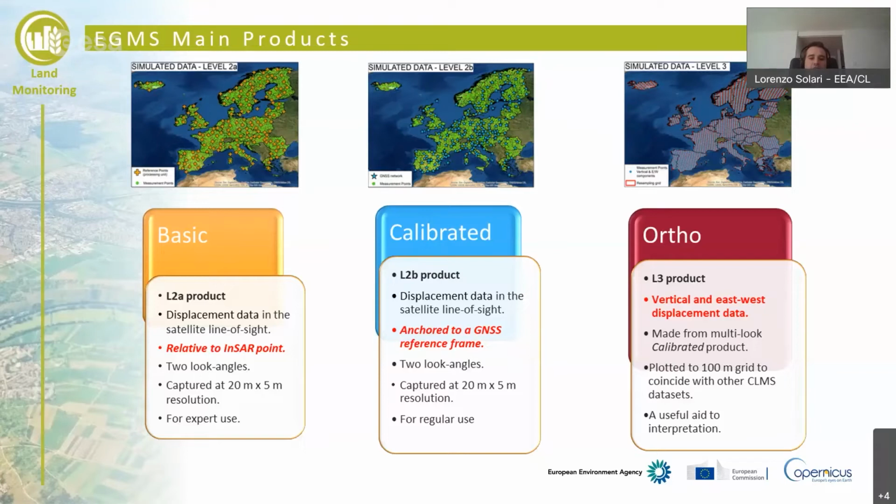Because we need to obtain data for each cell of this resampling grid, at least one data coming from the ascending and one coming from the descending orbit, in order to calculate the vertical and east-west displacement vector. So this is resampled data, but a product which has not less information inside. It's a product that for me is specifically useful for interpretation.